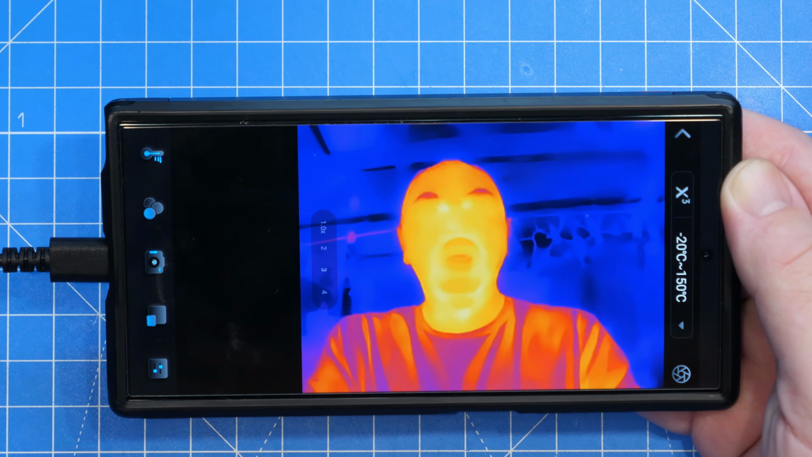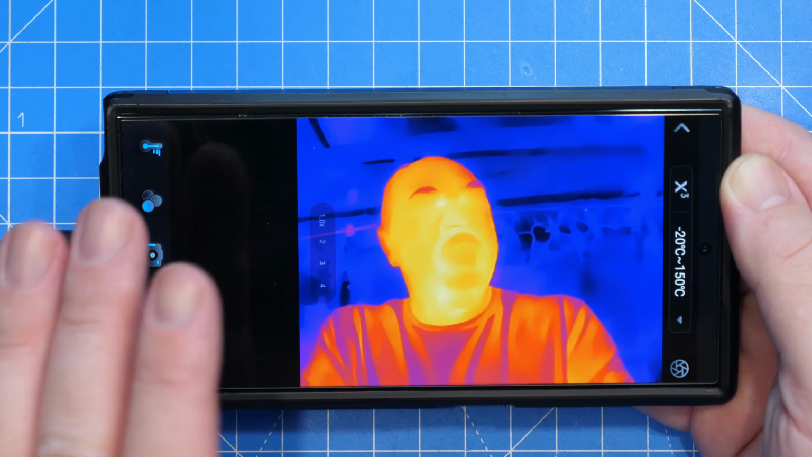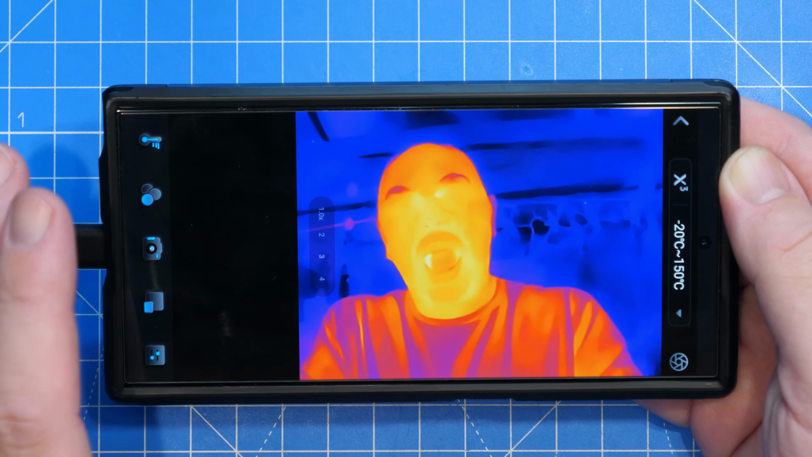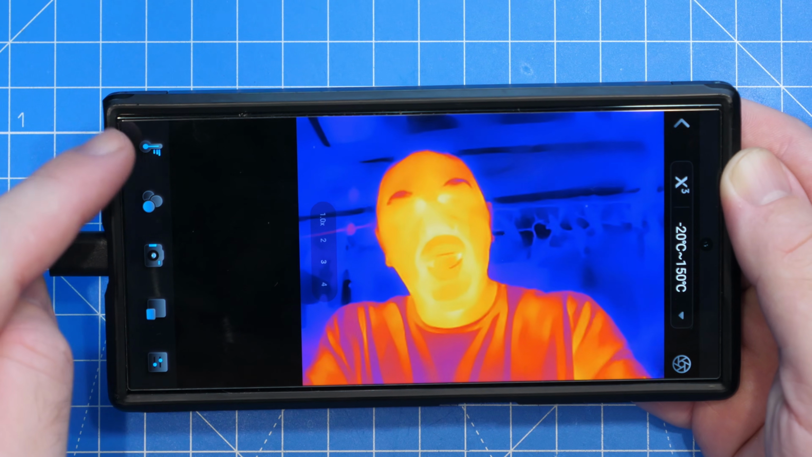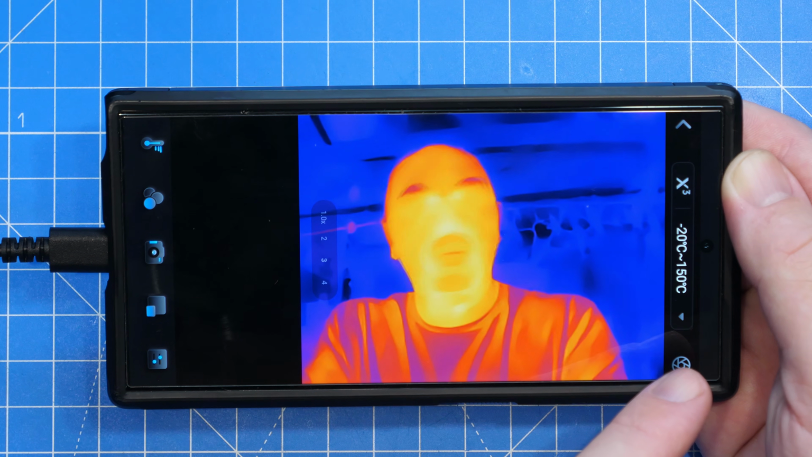There we go. You can now see the thermal image on the display. Now, just to give you a bit of a walk around of the app, on the left hand side, you have the main controls, and then on the right, we've got some of the additional functionality.